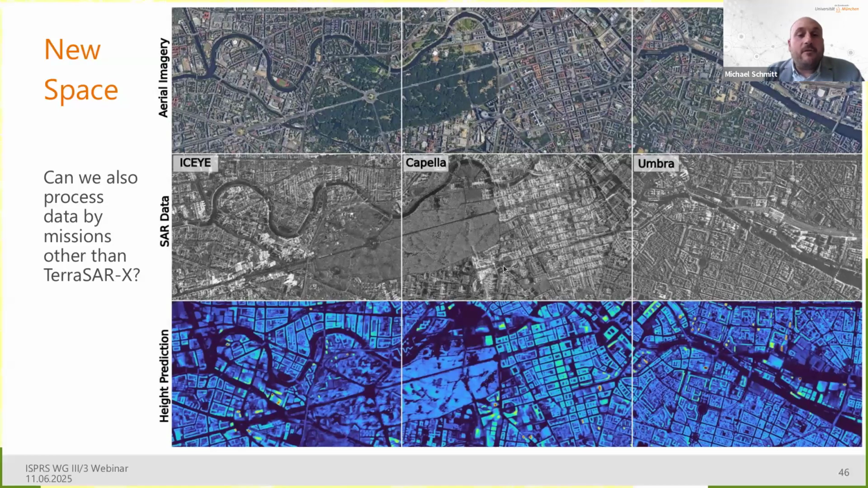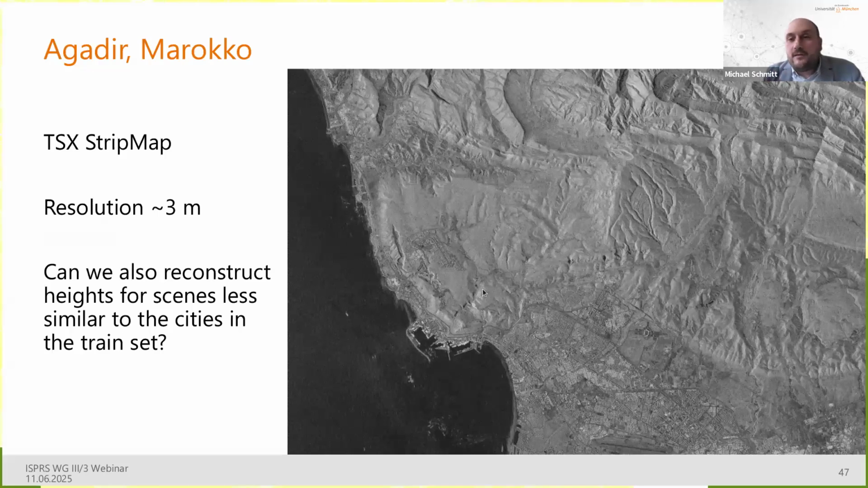And to exemplify this even further, we also went to a scene that is not, let's say, typical for the training set. So in this case, it's a rugged mountain scenario in Morocco. So if you recall, most of our training cities were more in the northern hemisphere and in the Western world, if you want, and clear metropolises. And here we have a city from the global south, and the terrain is also mountainous and not flat.